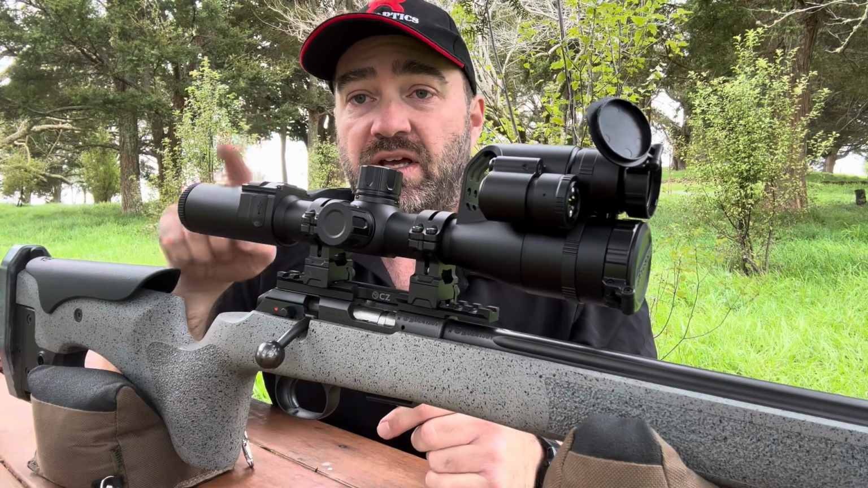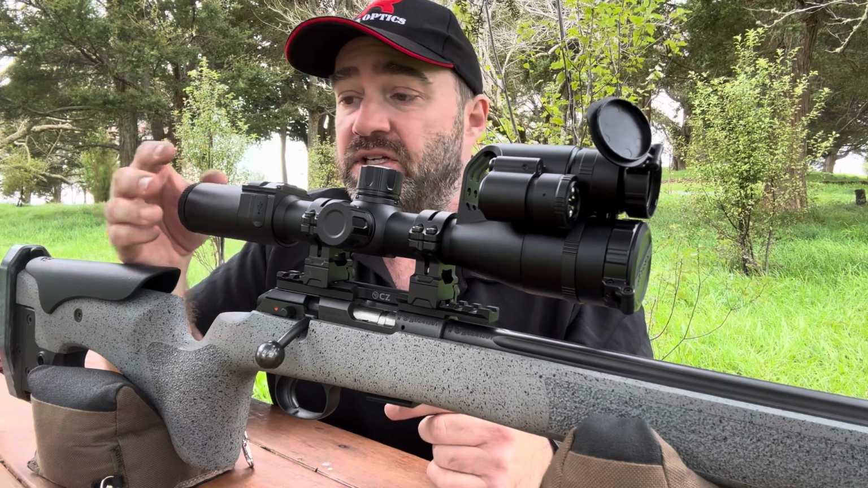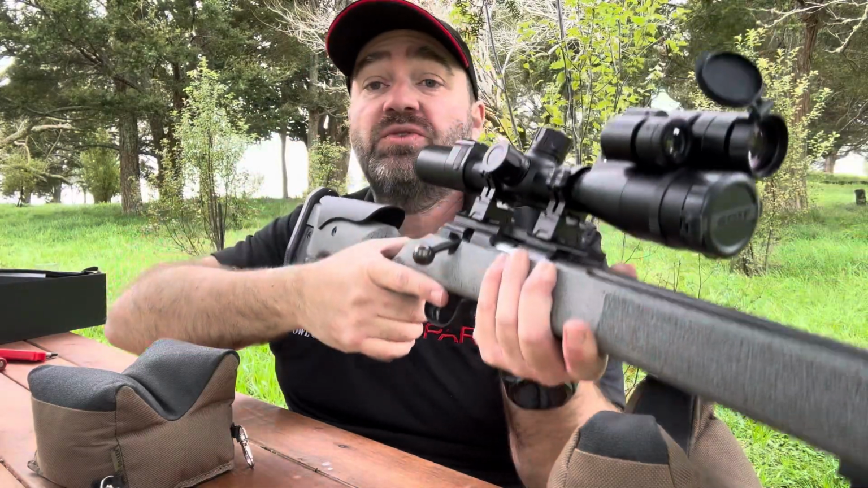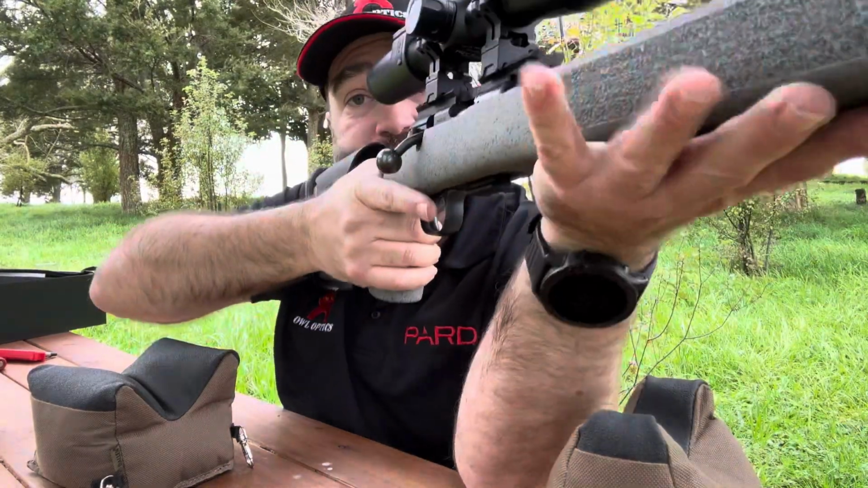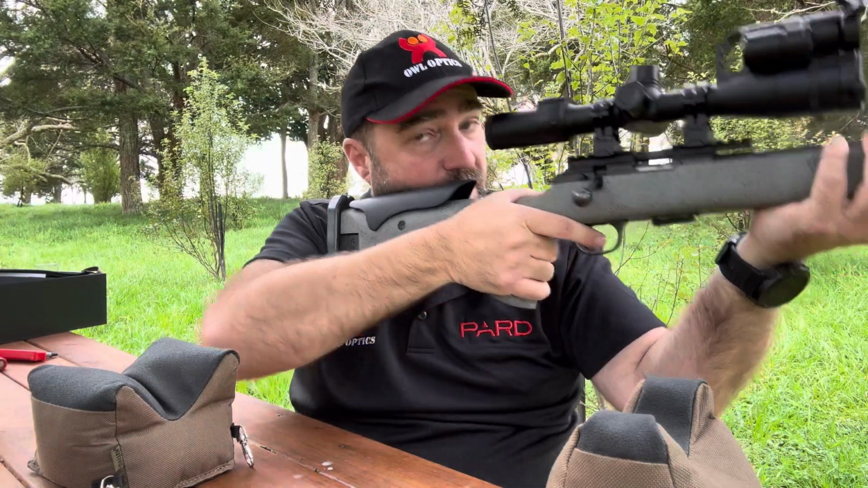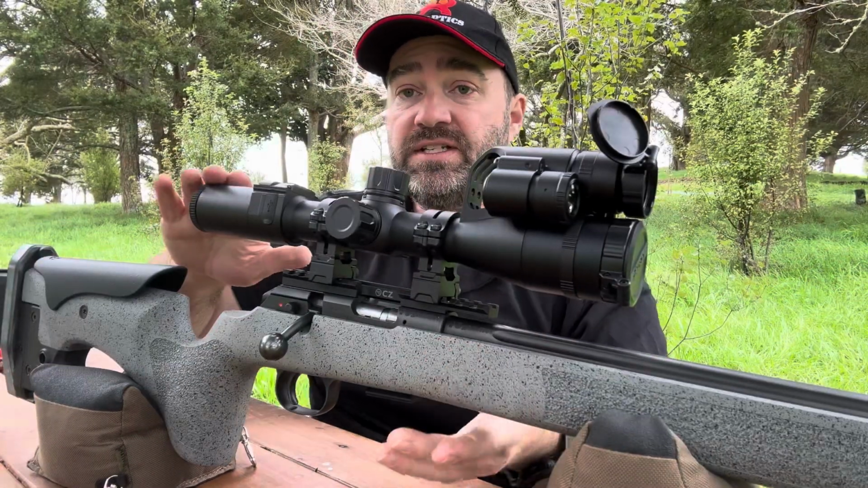Really important, 100mm of eye relief, like the PARD DS since its introduction. No more shoving your eye up to see the whole screen. Literally 100mm, so it's a very natural shooting position. Really, really important.